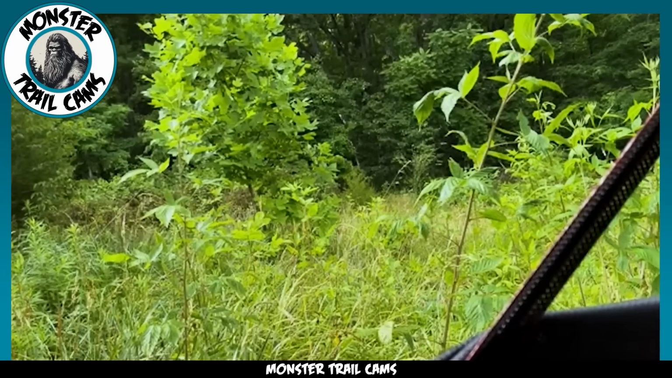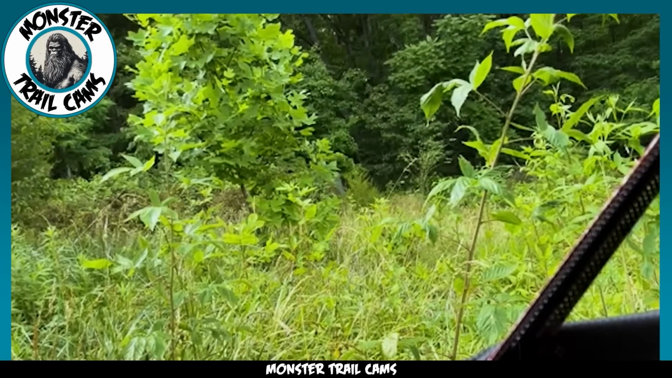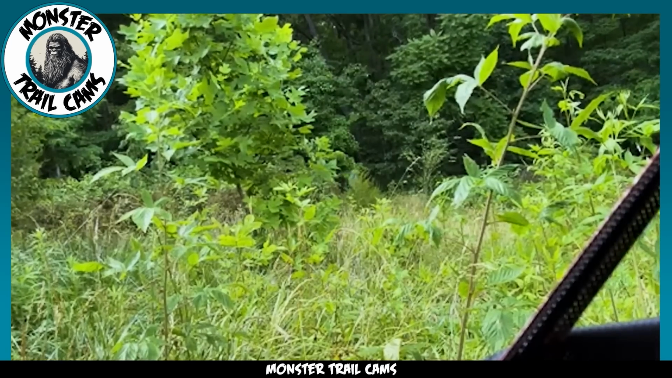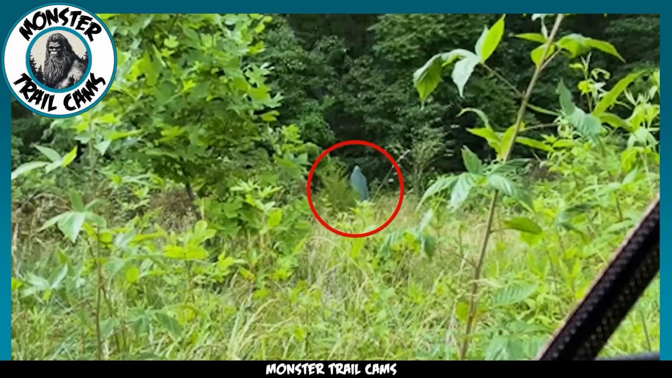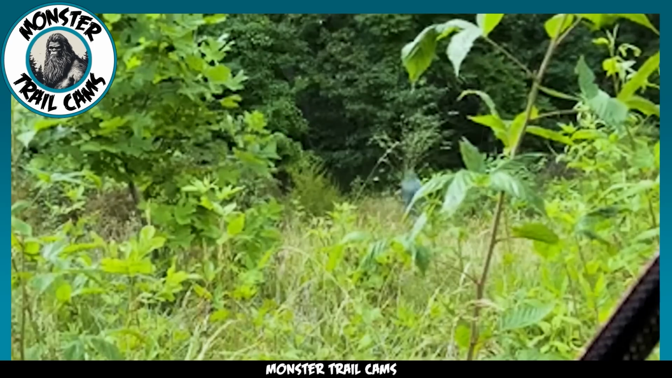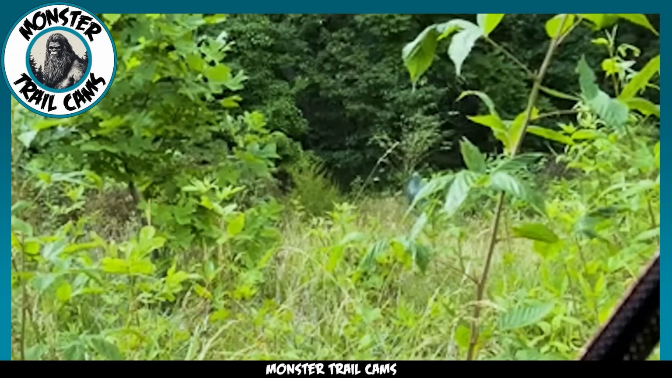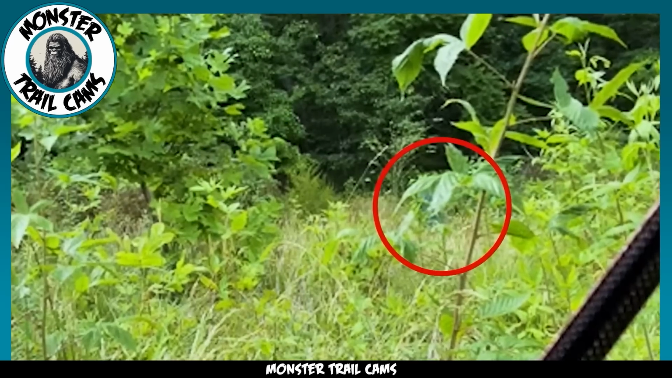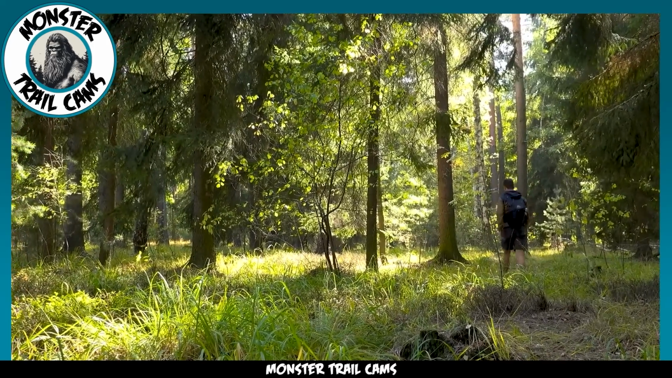This footage, captured from within a vehicle traversing a secluded woodland area, presents us with a scene that is both enigmatic and unsettling. Through the lens of the camera, we observe figures garbed in cloaks moving amidst the tall grasses. Their movements are deliberate, and their attire, which appears to be either sheets or white robes, lends an ethereal quality to their presence. The identity and nature of these figures are shrouded in mystery.